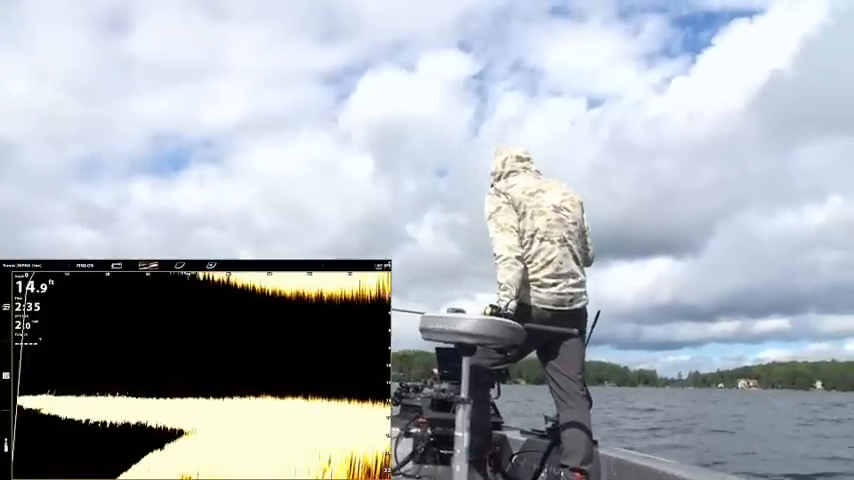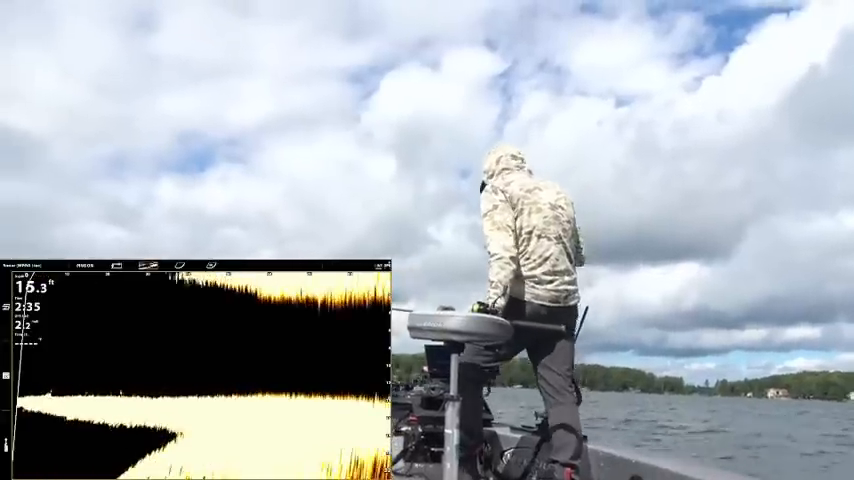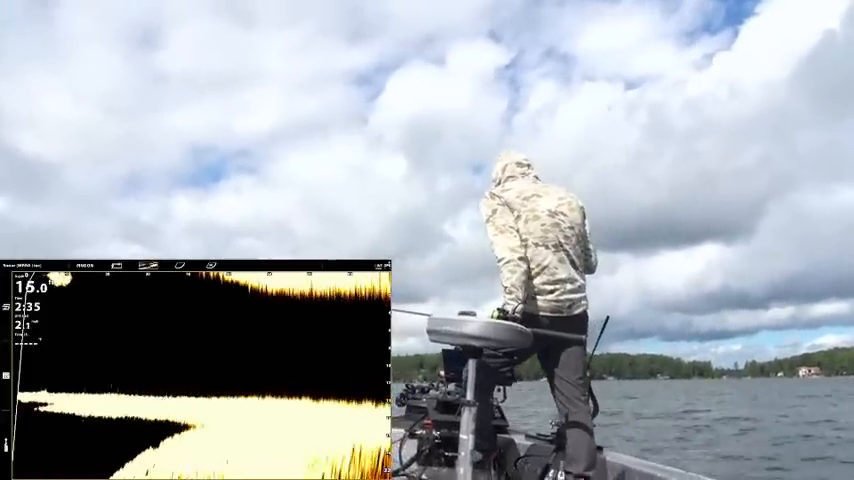I broke a Garmin mount doing the same thing, yeah. Go for the crappies. I know, it's tempting to go for the crappies, because I literally don't have anything in my boat to do that.